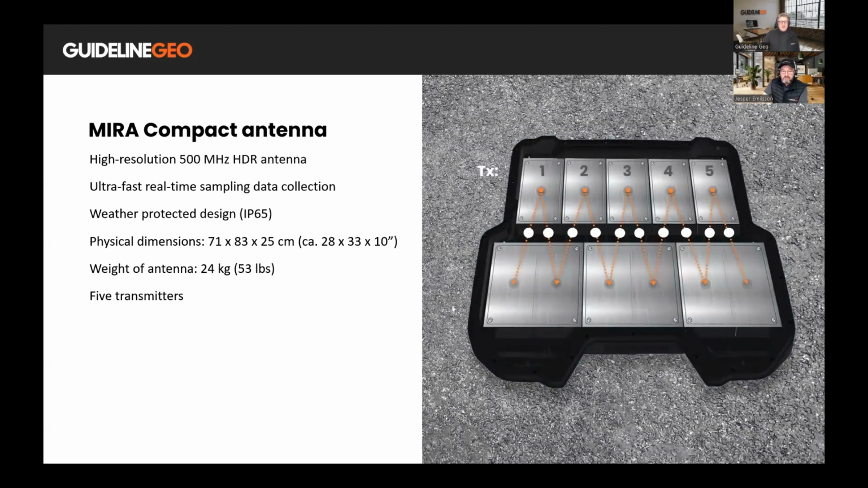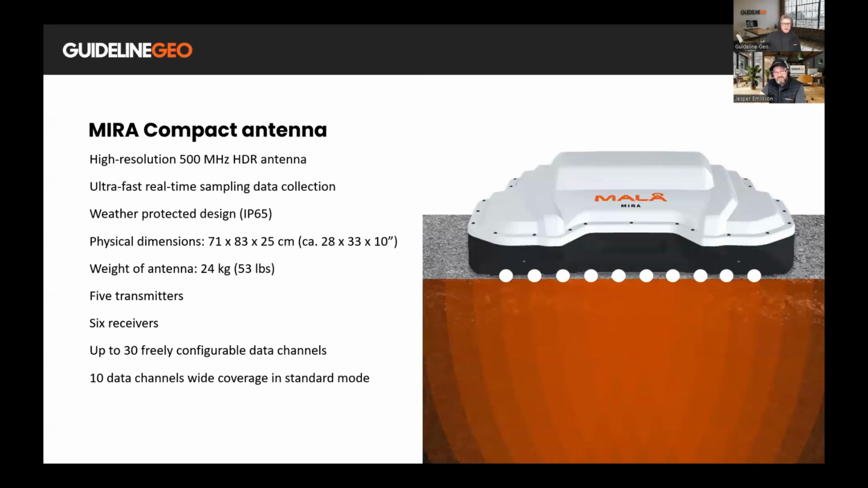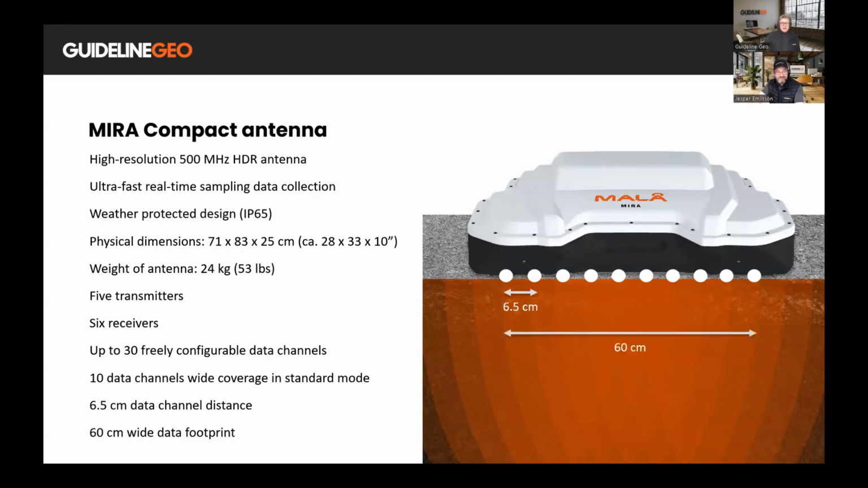And if we dive into the actual box and lift the lid, you can see that there are 5 transmitter antennas and 6 receivers. And that provides us with the opportunity to use 33 configurable data channels. When we are measuring, we, however, recommend that you are using this as a 10-channel coverage in the standard mode. That will give you 6.5 centimeters between your different transects and a 60 centimeter wide swath when you are collecting data.